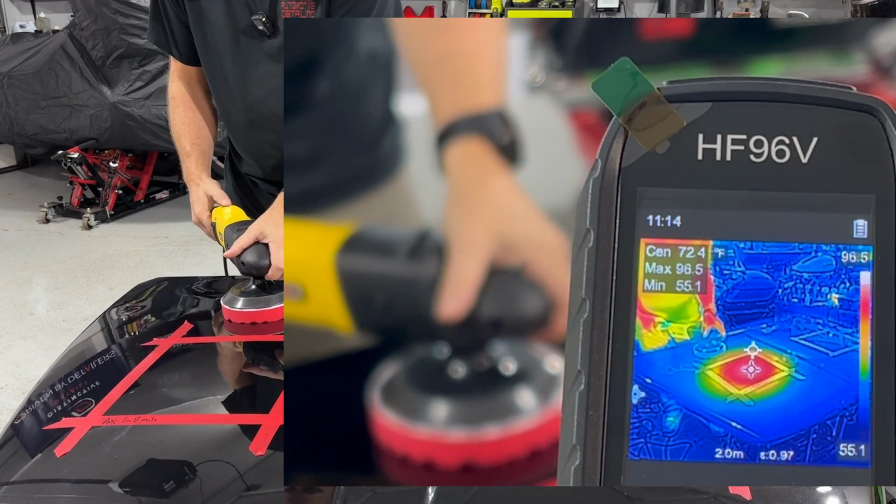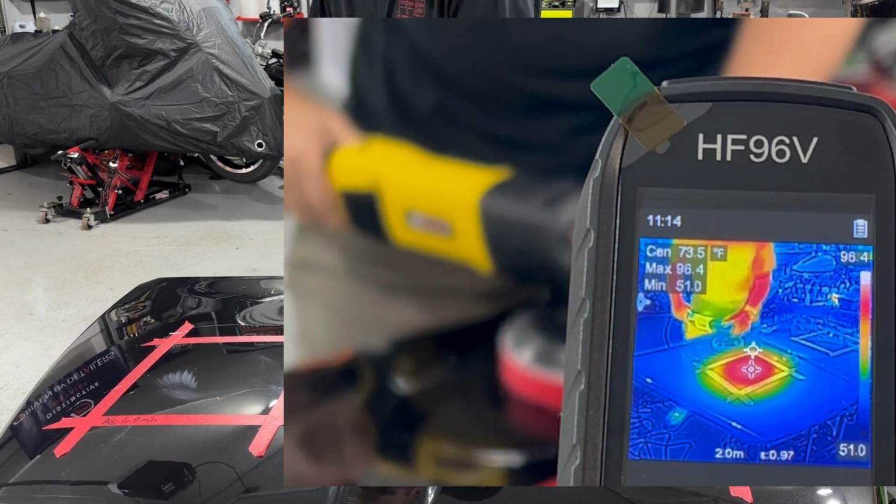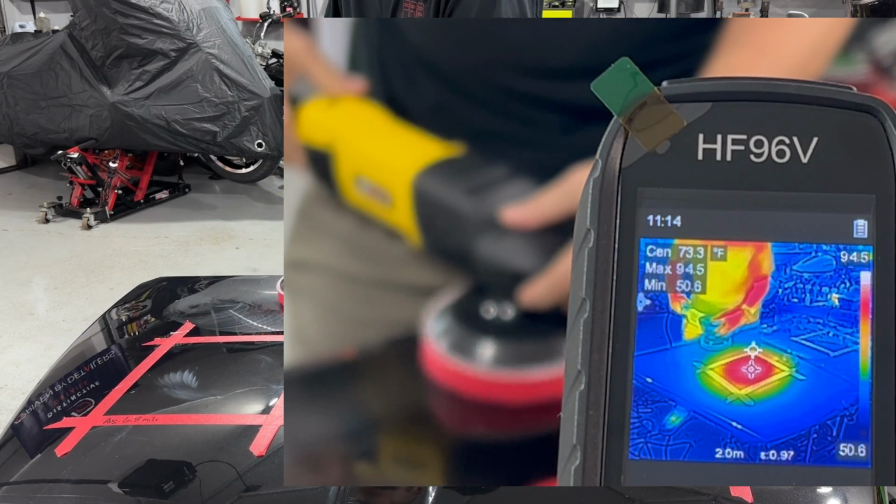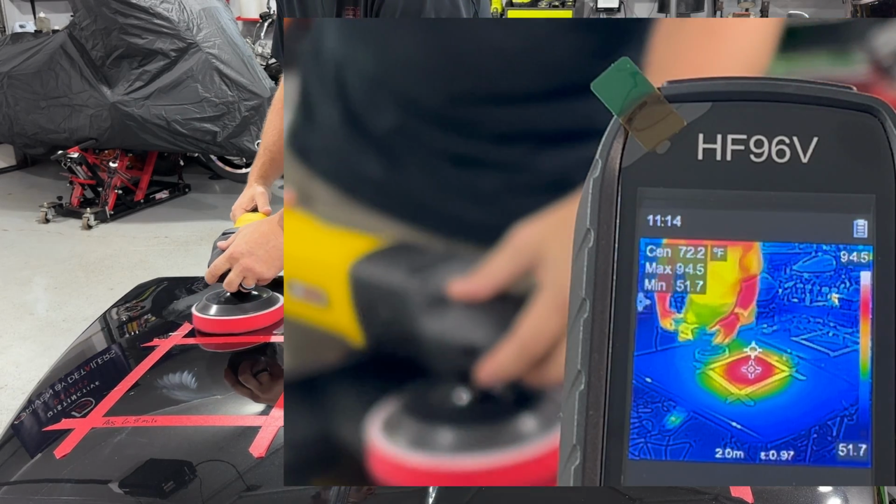We're going to drop this down to speed 1. This is how I use it. This is how I was taught to use it. So yeah, it's going to swing a little bit, but that's it. We're not going to heat this panel up nearly as much.